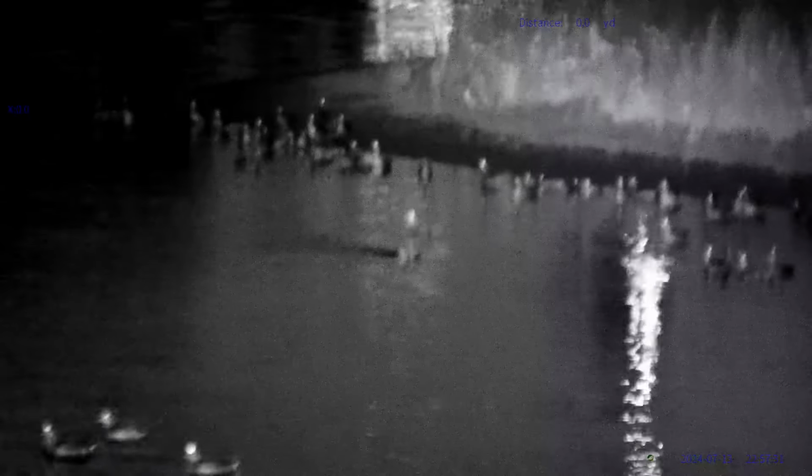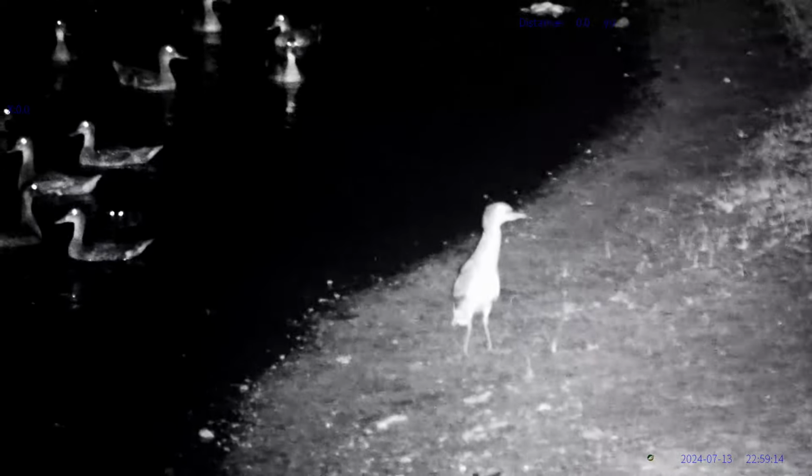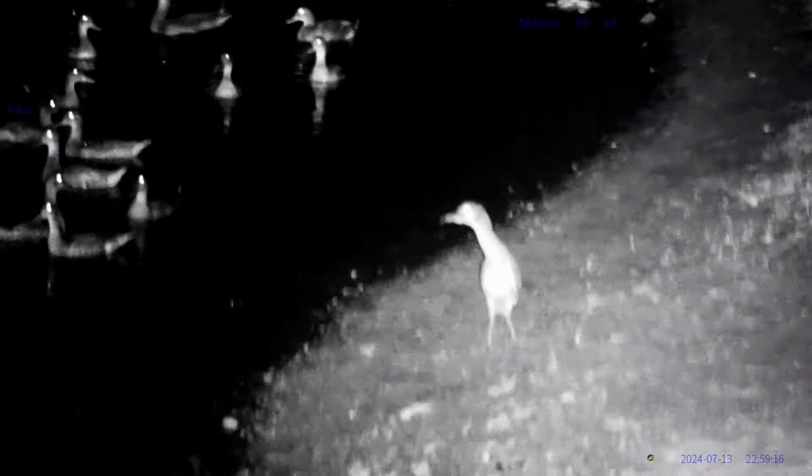What's that? Do we have like a, is it like a beaver or something? Maybe just some more ducks. Okay. No, I think that was a beaver. That scared all the ducks away. Pretty cool to catch that footage at night. I'm just catching tons of wildlife that I probably wouldn't see normally.